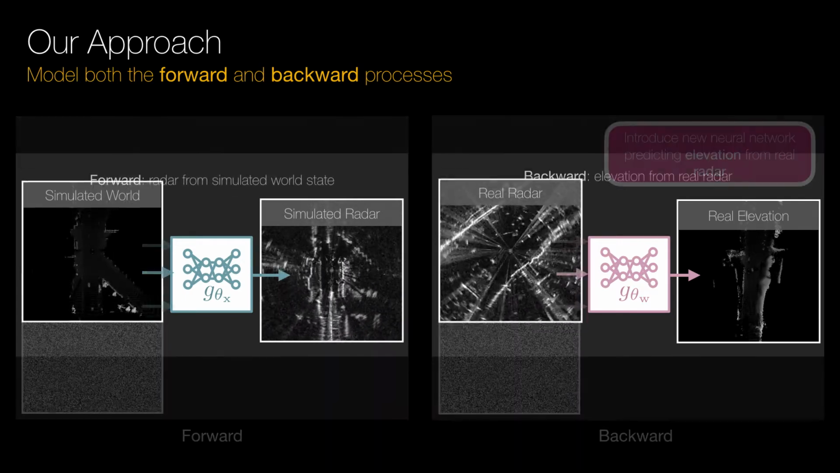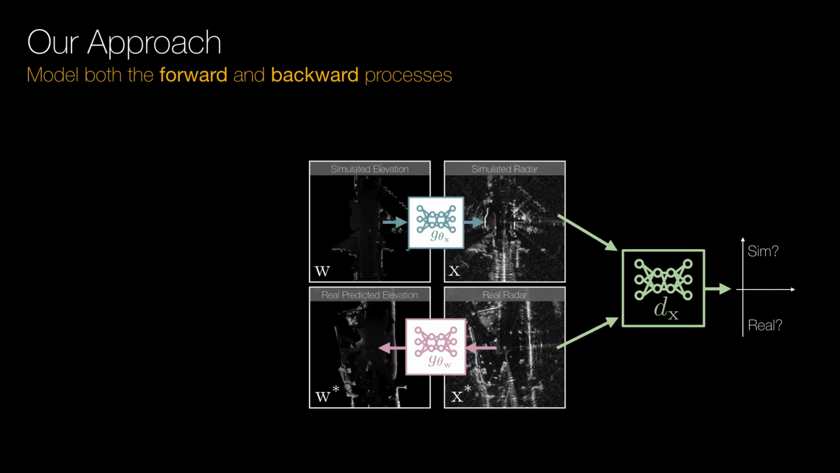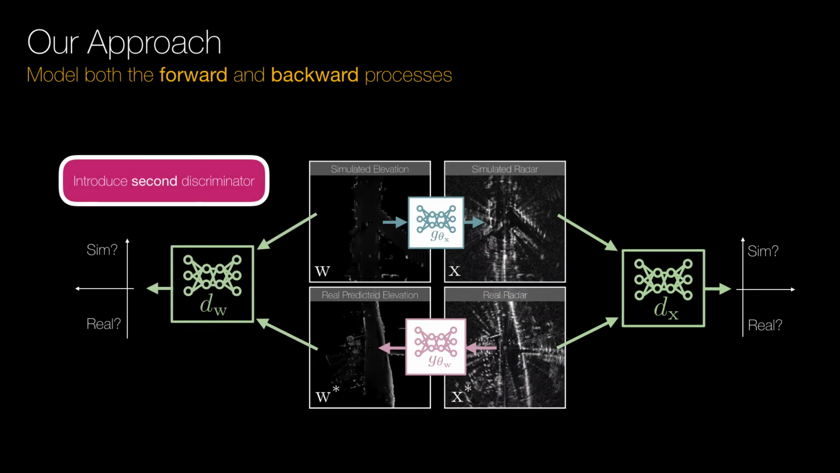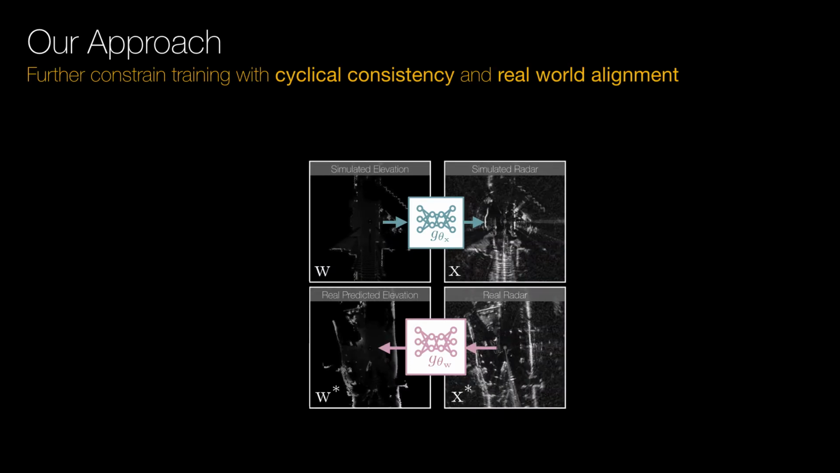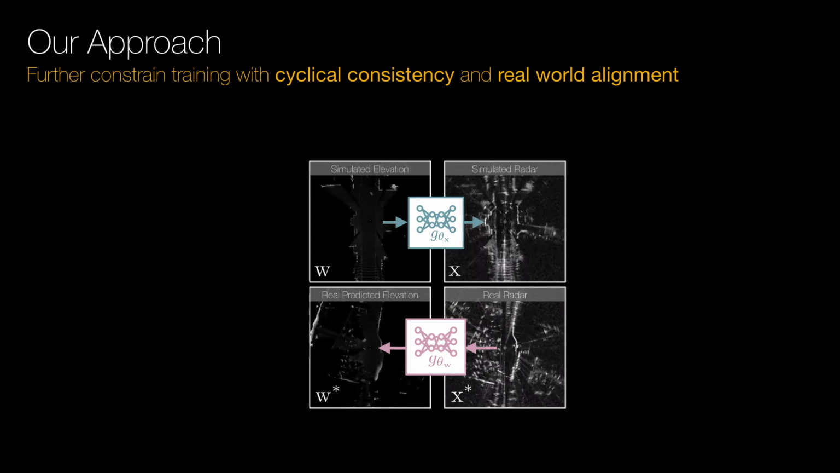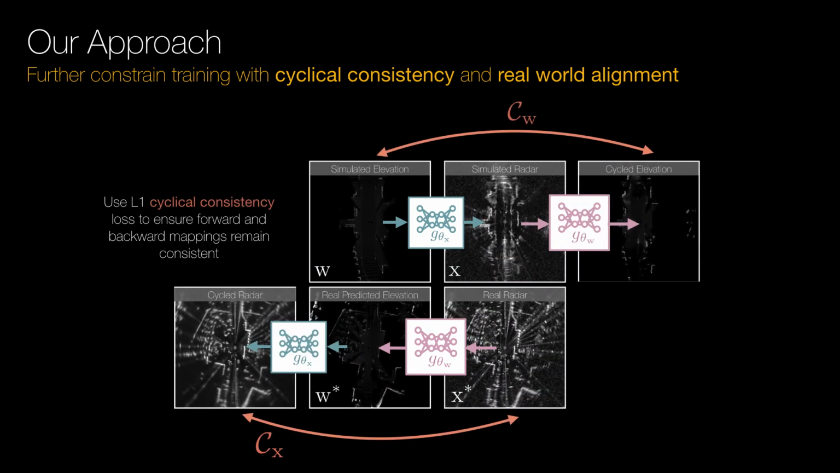The backward model is tasked with predicting the elevation state from real-world radar, and is trained by introducing a new discriminator tasked with distinguishing between unaligned predicted and simulated elevation states. By also modelling the backward process, we are able to further constrain training, ensuring that the predicted radar observations remain grounded in the world state. Firstly, we adopt a CycleGAN setup, ensuring that the mapping from radar to state back to radar remains consistent. This is enforced through a cyclical consistency criterion for both the forward and backward processes.